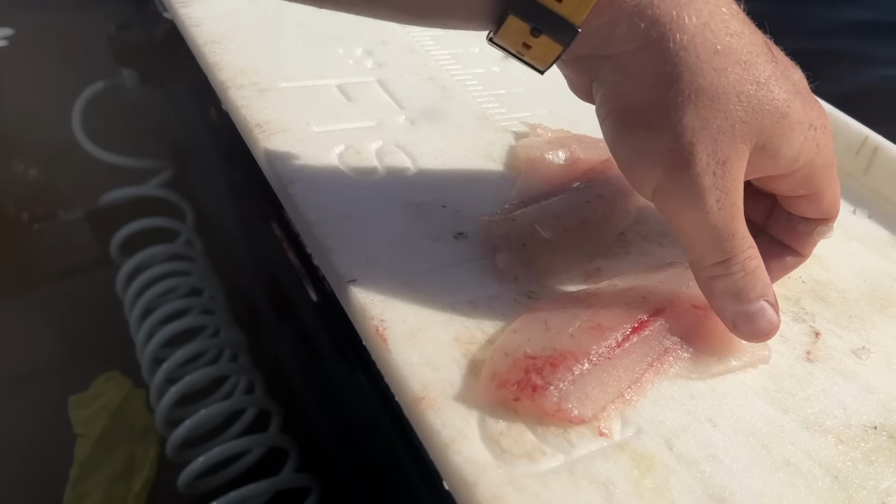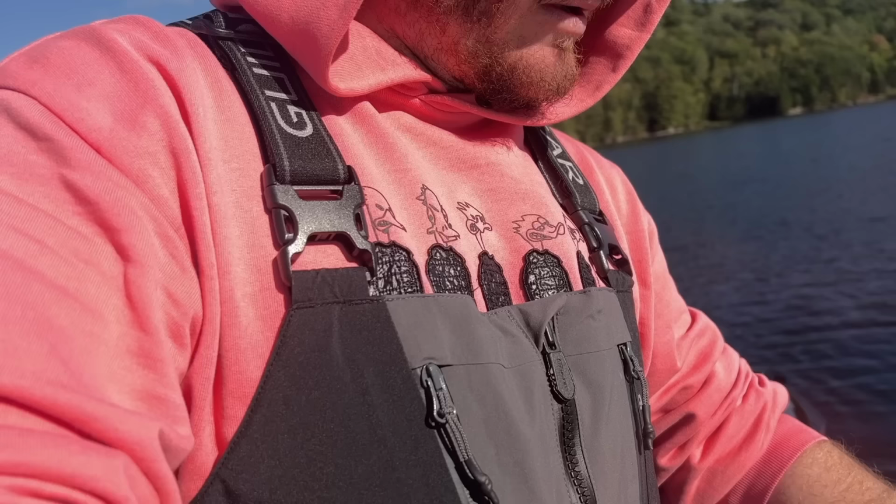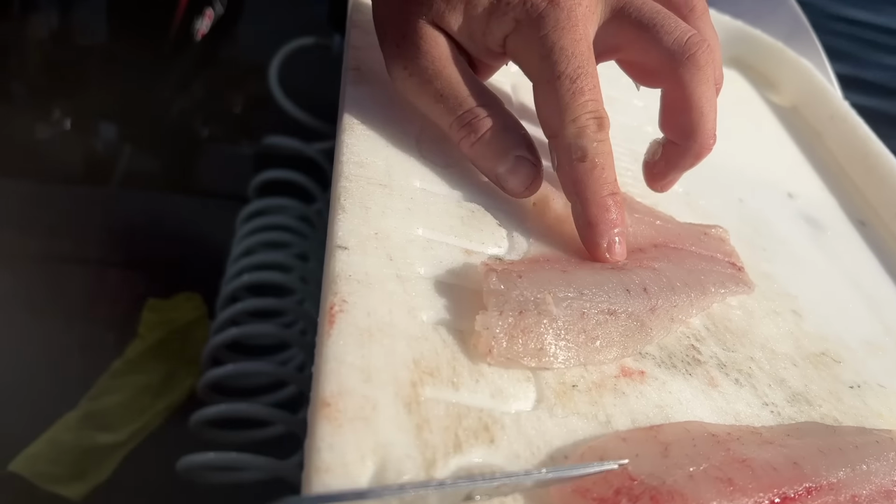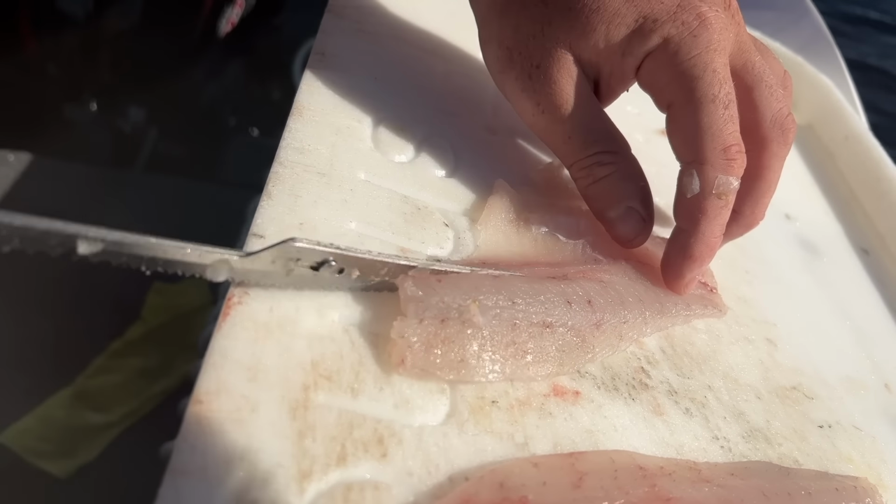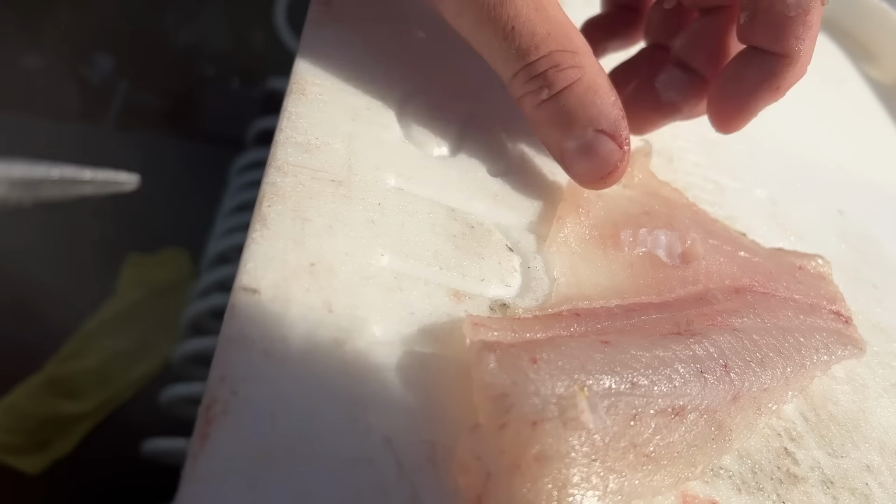Problem with these fillets is they're so small, it's hard to take the pin bones out and still save a lot of meat by doing the zipper method, one on each side. So what we do is come in here on either side of the pin bones to start. You can feel them right there. They go up about halfway up the fillet. So we come in on one side, make a cut down, separate it from the rest of the meat, same to the other side.